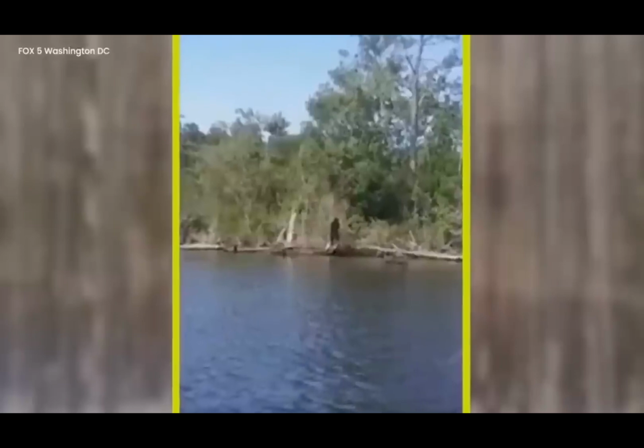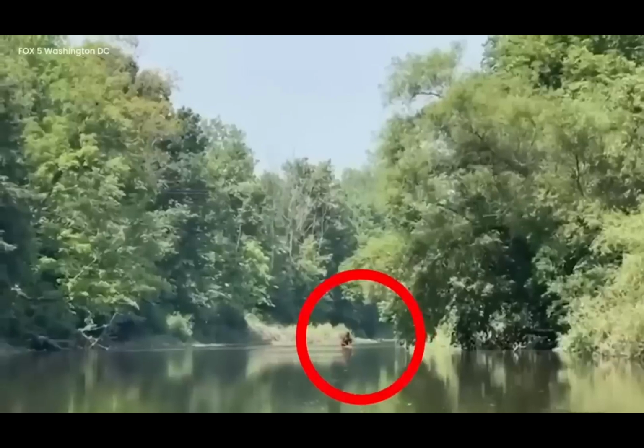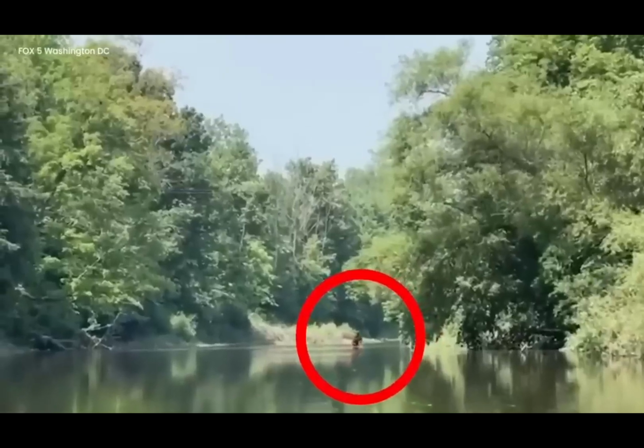Some thought it was alone, just wandering around. Others believed there might be more Bigfoots living deep in the wilderness. But no one had clear answers, making Bigfoot even more mysterious. As the news about Bigfoot spread, the community got nervous. People started worrying about how safe their surroundings were.